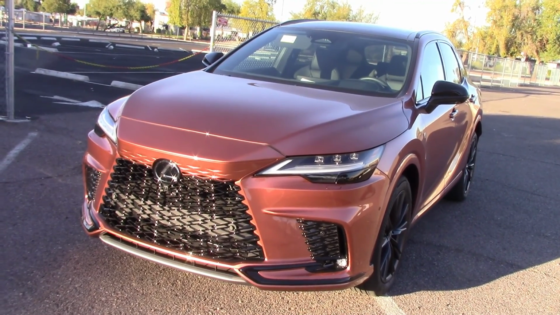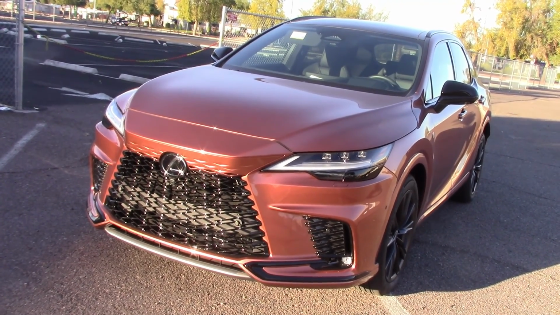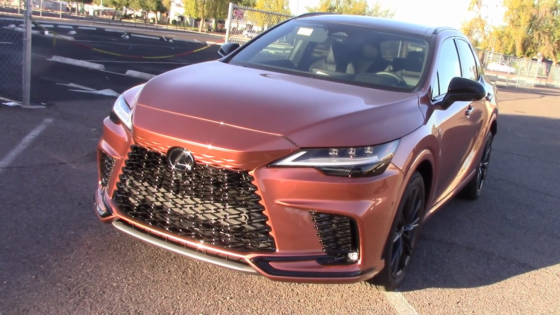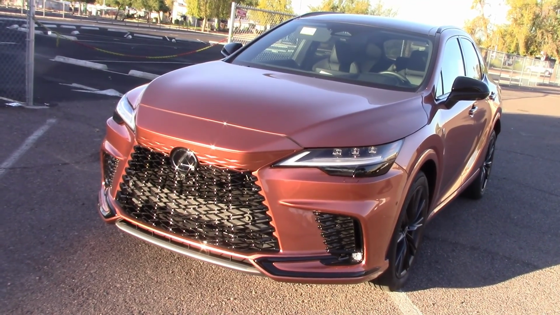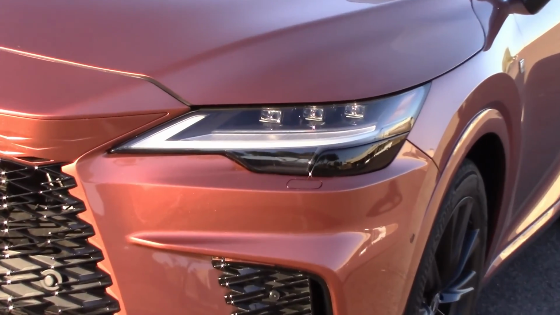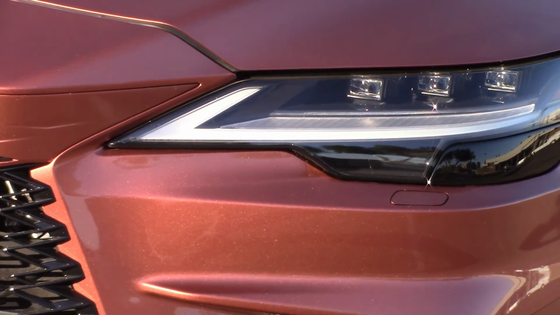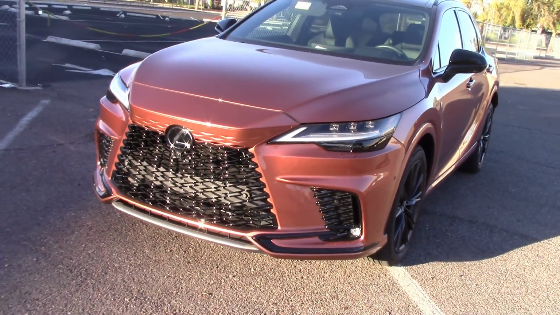Lexus sent us an RX 500h hybrid to drive. We already did a full road test on this with the fuel economy numbers. That's a separate video, but we'll have a link for that at the end of this video. For right now, we're just doing a headlight test. And these are the optional LEDs, and very expensive, as we'll show you on the price sheet. Are they worth the price?